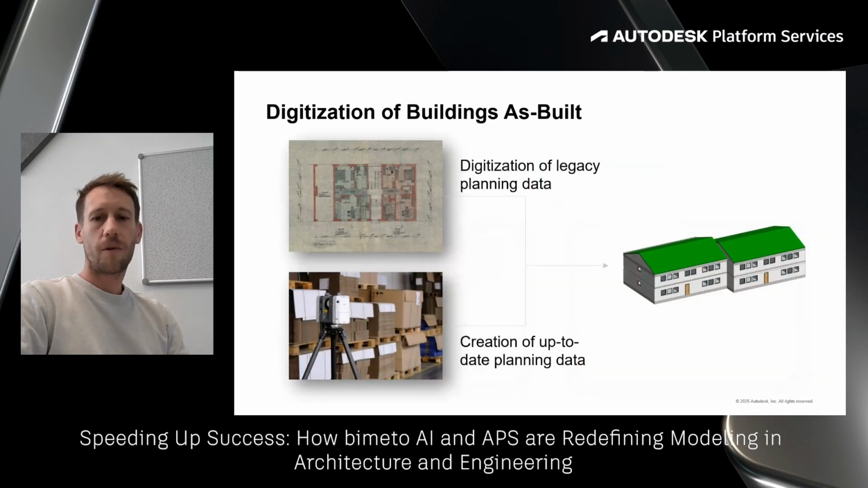There are currently two primary approaches to digitizing existing buildings, each with distinct strengths and limitations. The first involves using legacy planning data, existing documents such as floor plans, technical drawings, and construction records. While this method can offer a quick starting point, it often comes with major challenges. The documentation may be outdated, inaccurate, or in some cases, completely missing. As a result, relying solely on existing plans can lead to planning errors, delays, or costly revisions down the line.